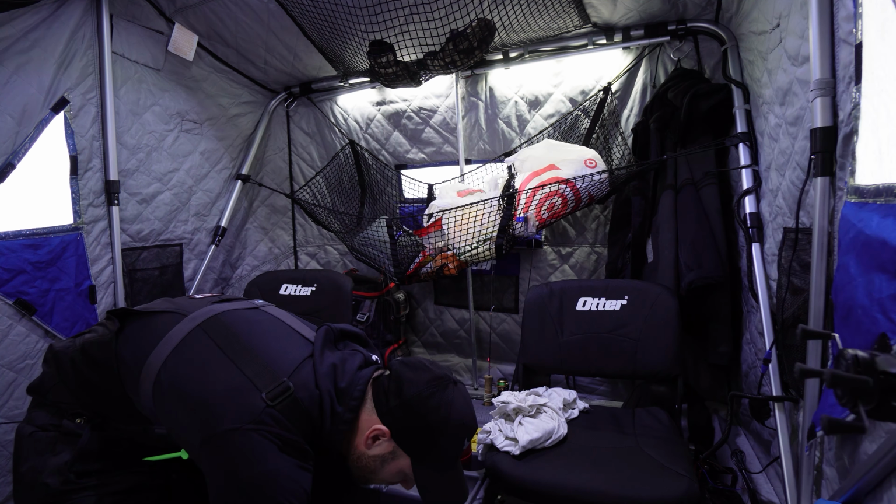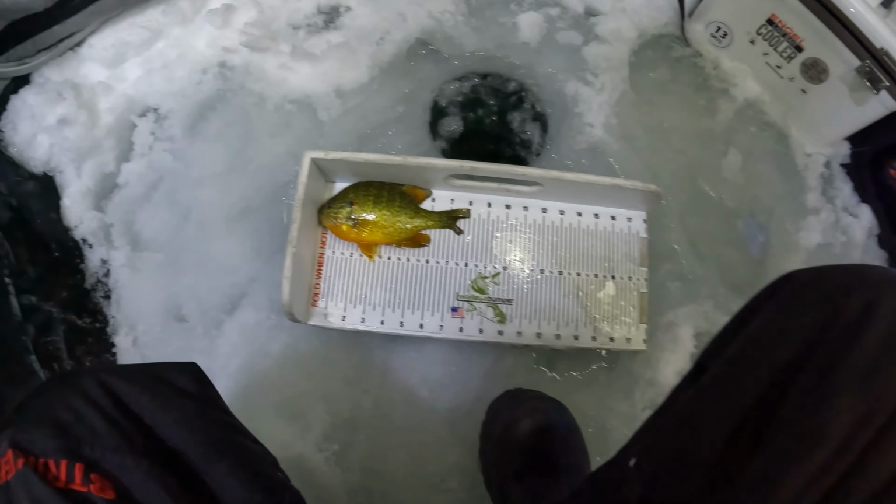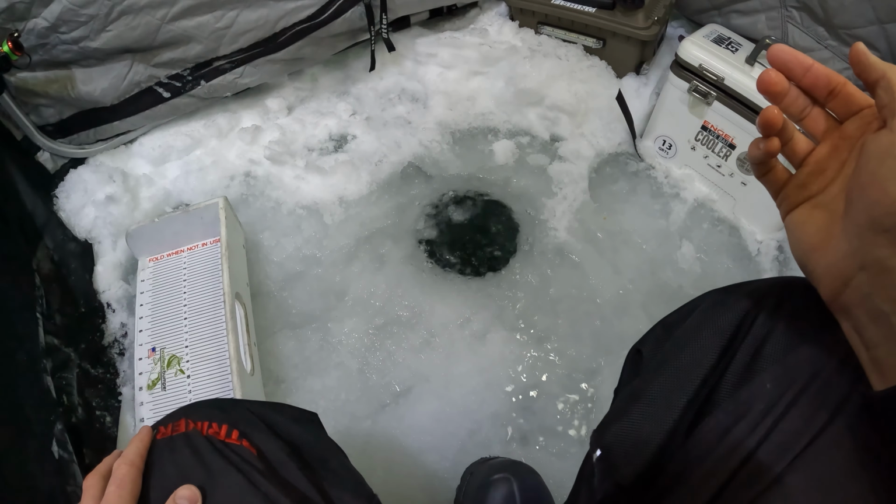All right, let's get a measure on it, huh? That back fin seen better days. That's a good 8-er. Nice. All right, buddy, we'll see you later. Wrong way. There you go.